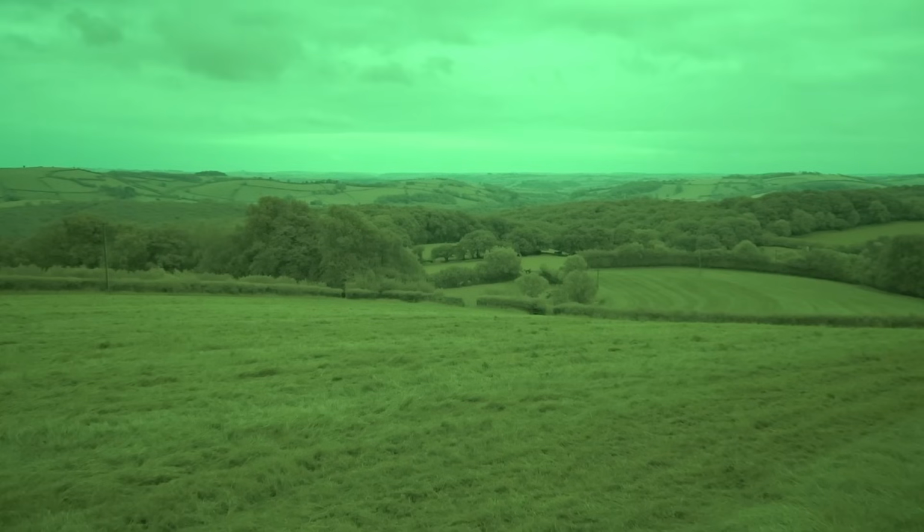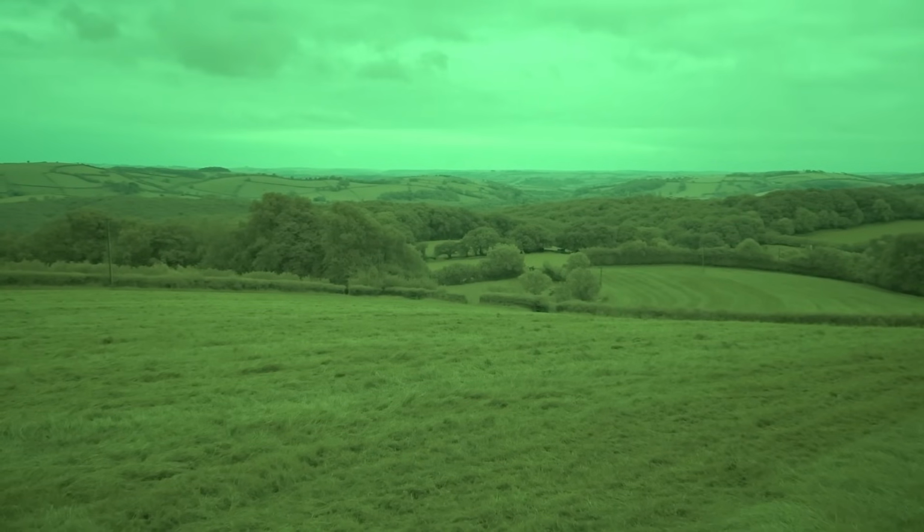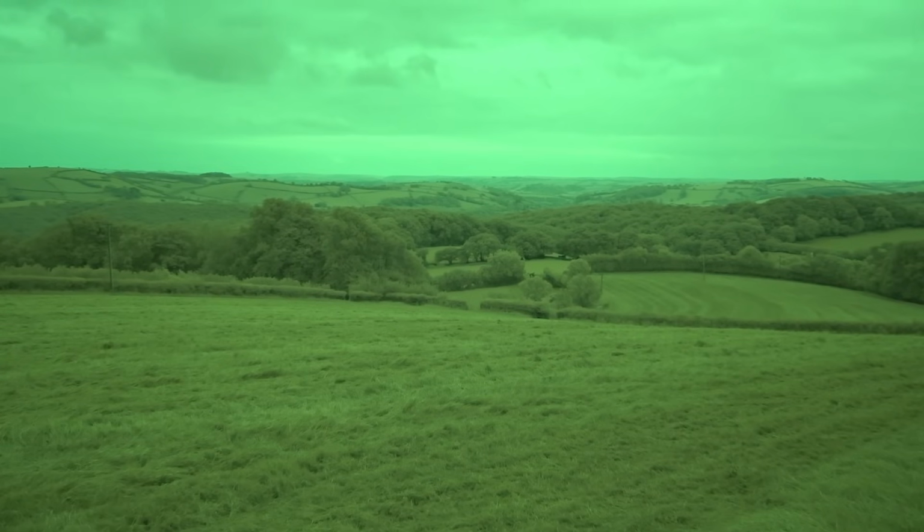The sun is going down, but that's no problem for the thermal scope. About 300 acres we're looking into now. We're at the highest point of this valley here. We've got several cut fields in front of us. It's all surrounded by forestry. We should start seeing some things moving.